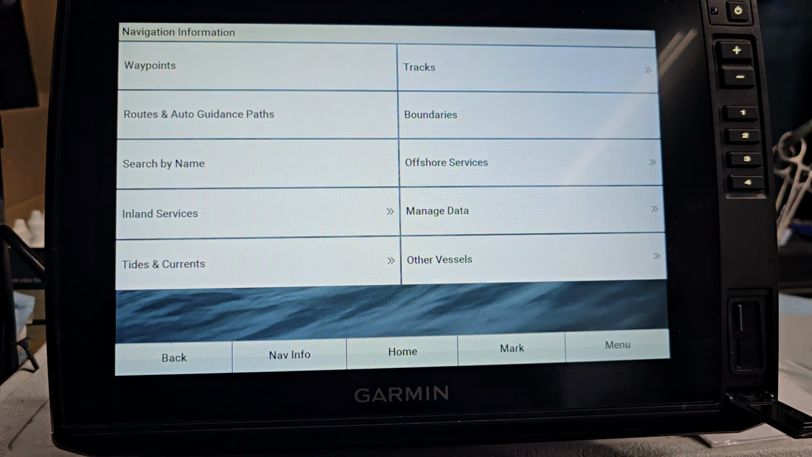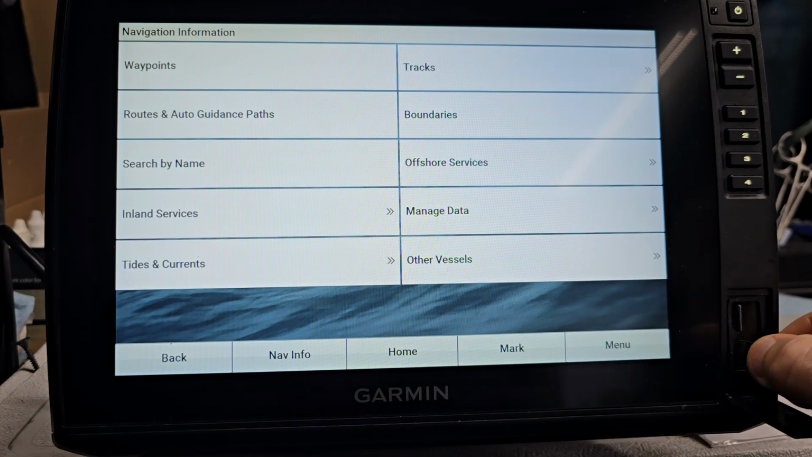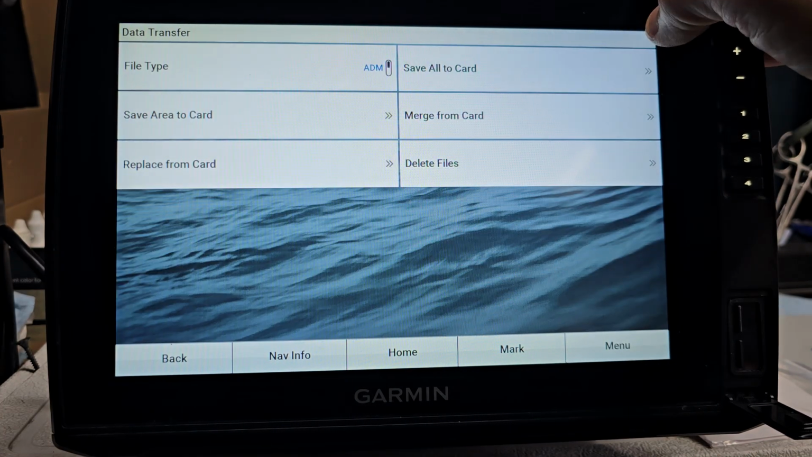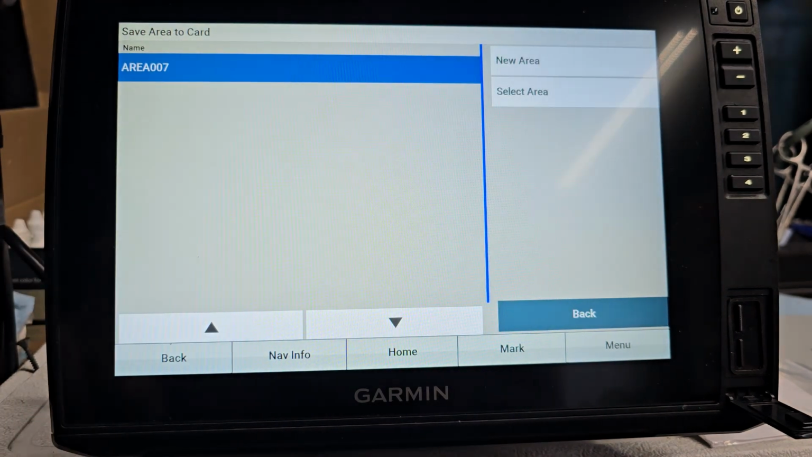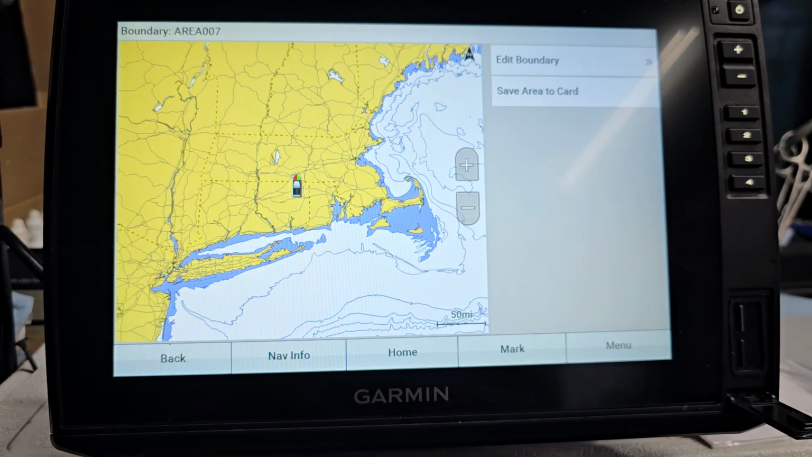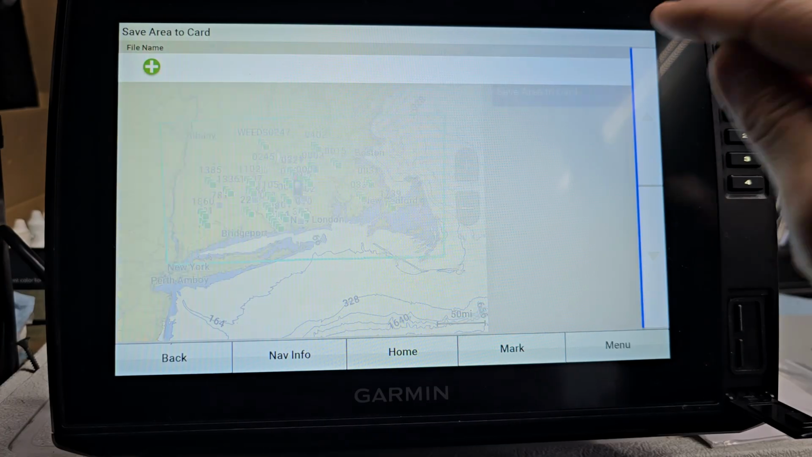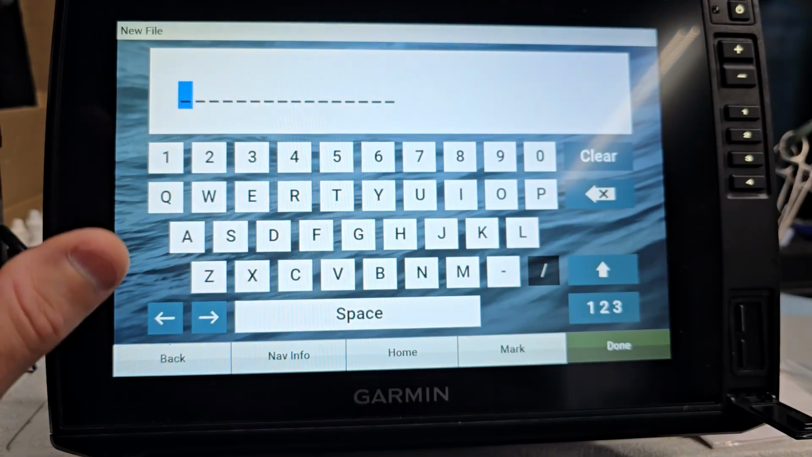So right now, I want to save my waypoints. So what I'm choosing to do is I'm going to take an empty SD card and put it in my slot number 2. Push it in there. It's going to come up with this. I want to manage my data. So I go to that. I want to save an area to a card. So I click that. I want to save this area. So I select my area. Right here, it says, do you want to save this? Basically, I want to save this area to my card. So I hit that. I'm going to make sure my file name matches. So I'm going to click on that.